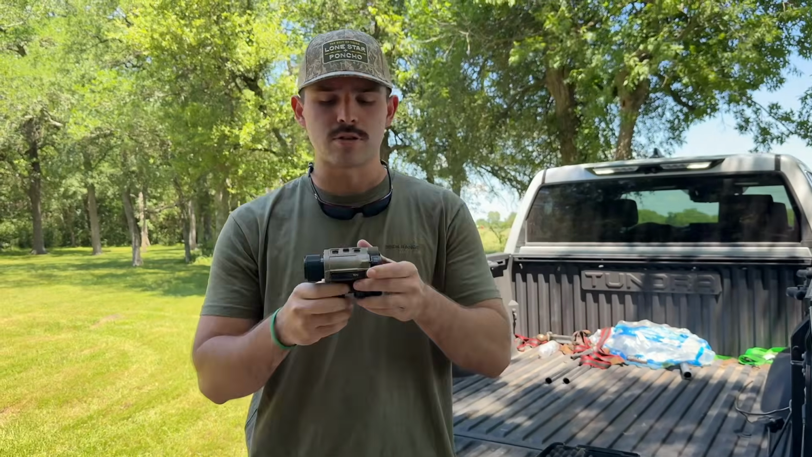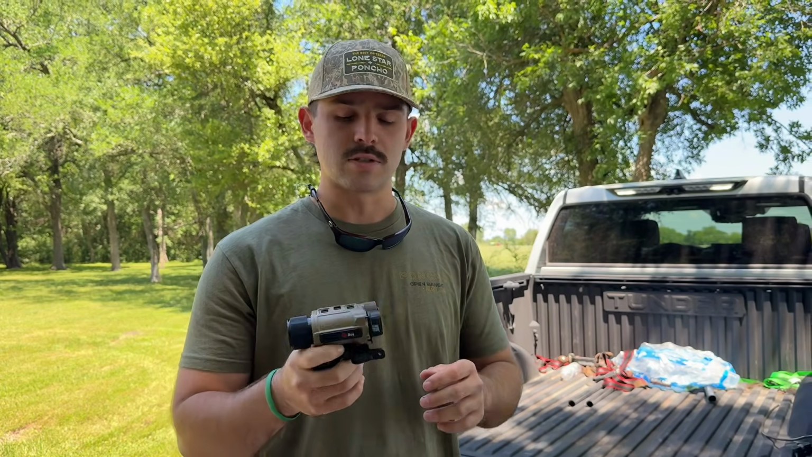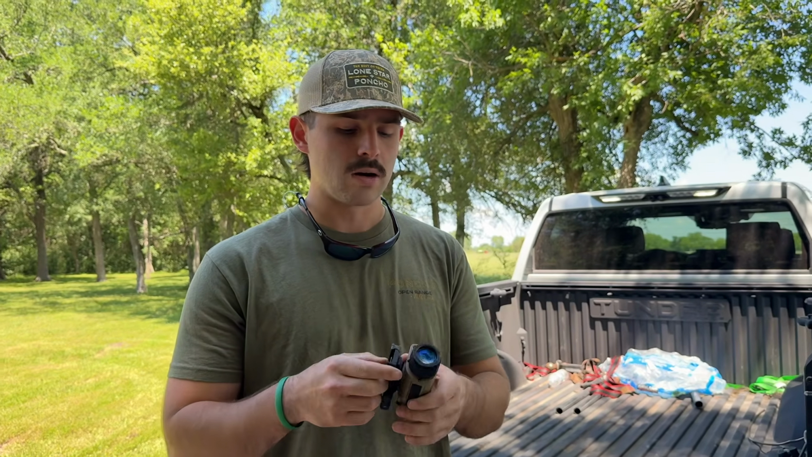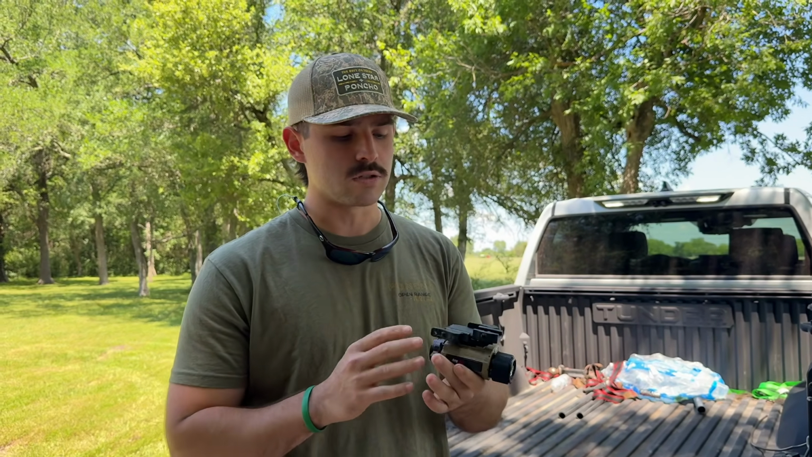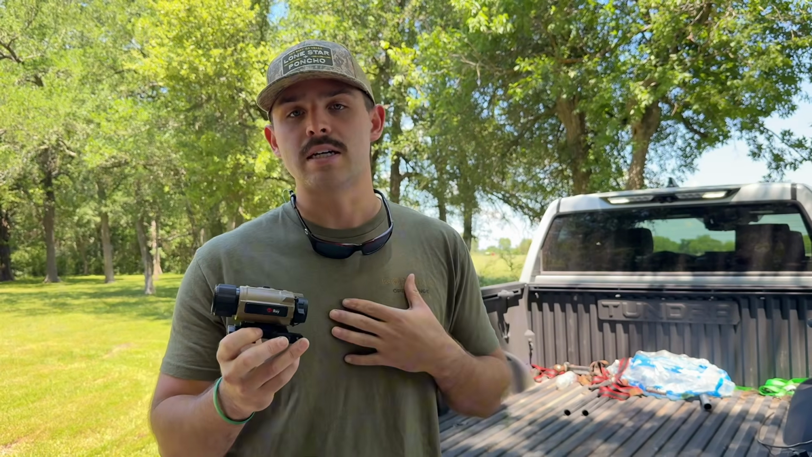Next up, tried and true RH25 from Iray. I would say that this is probably the industry standard for helmet units right now. Display wise, resolution wise, it's an overall just clear unit. You can use it as a clip-on in front of an LPVO. There's no other company that I've seen, and maybe you guys have, but I've never seen a company come out with a unit that can compare to the RH25.